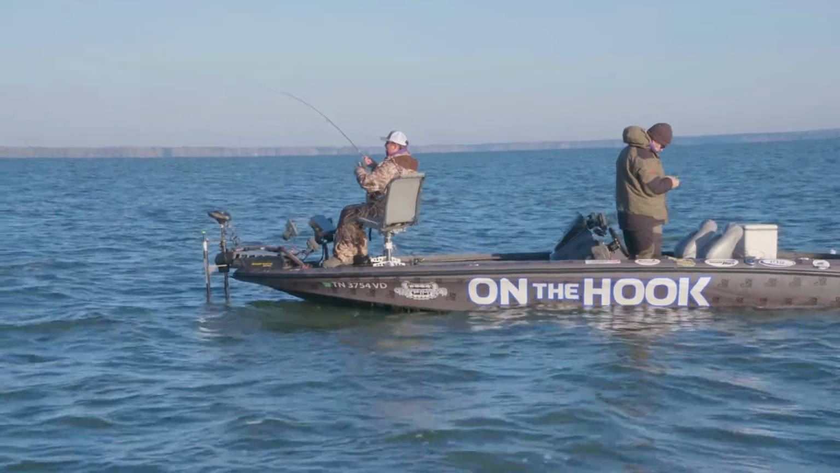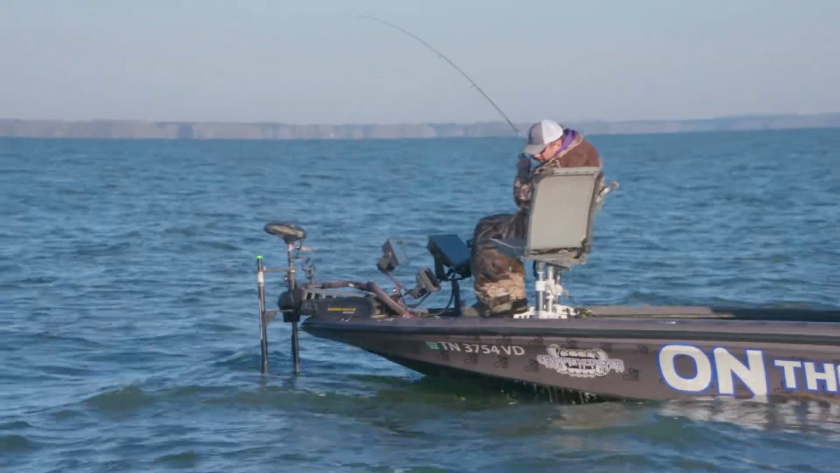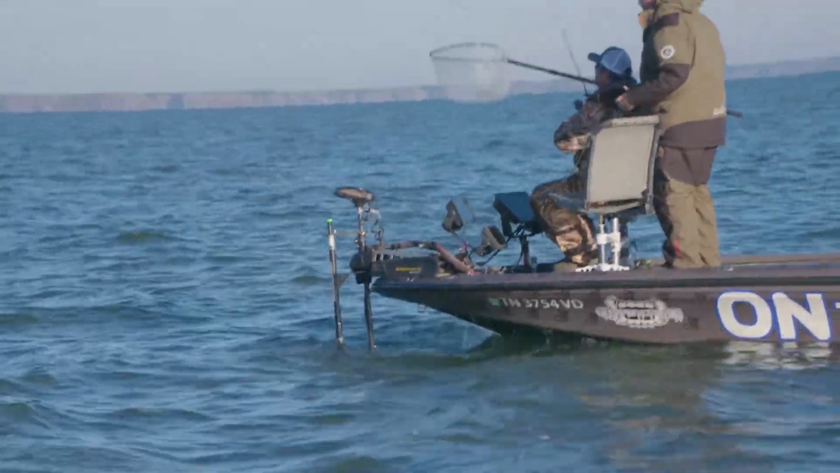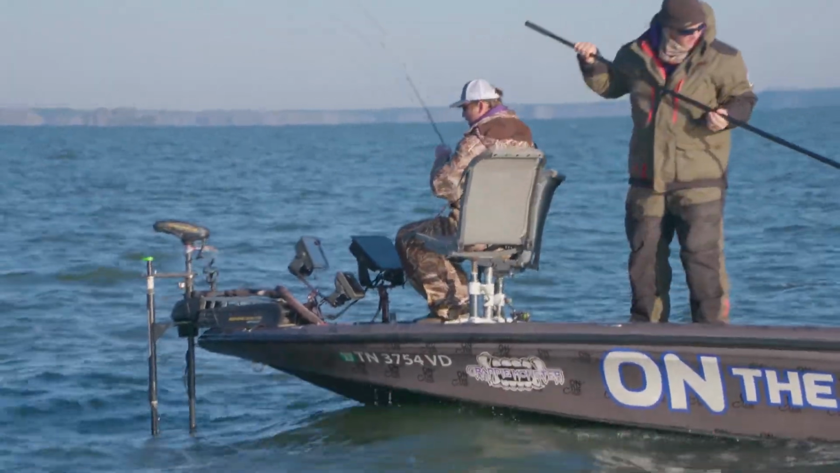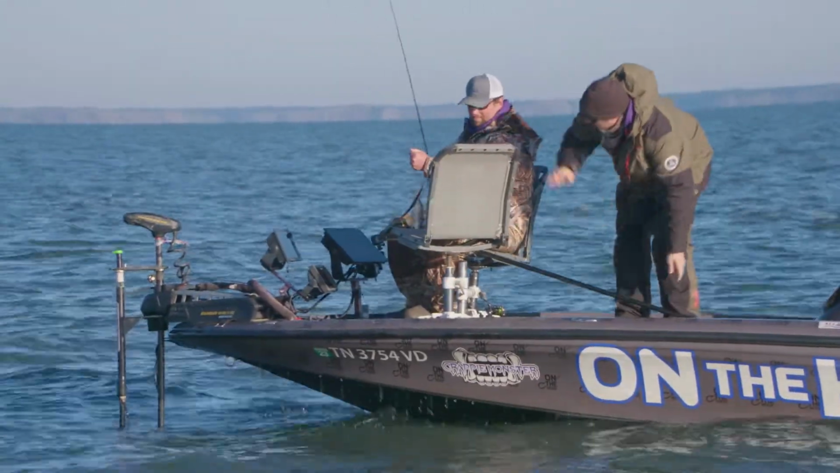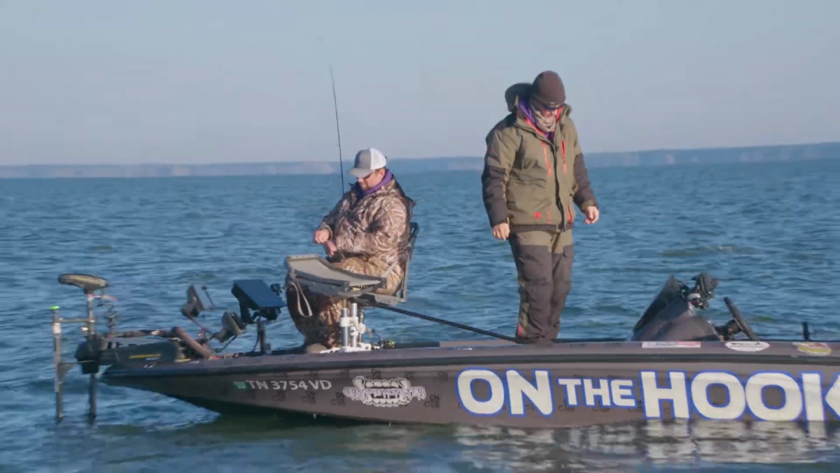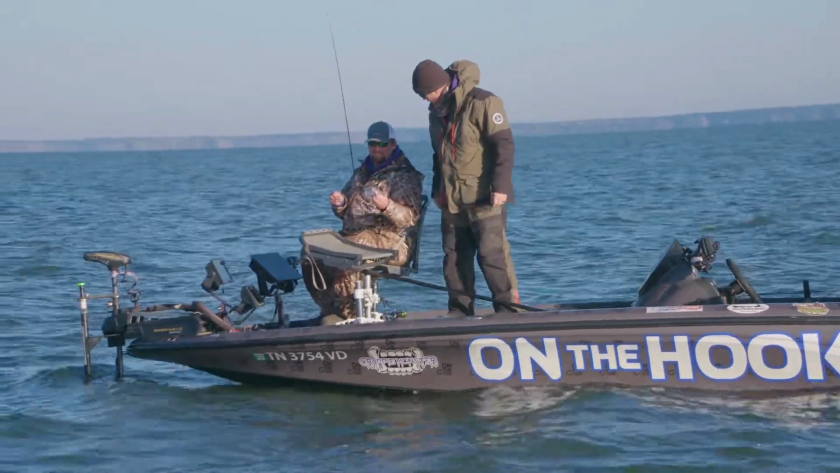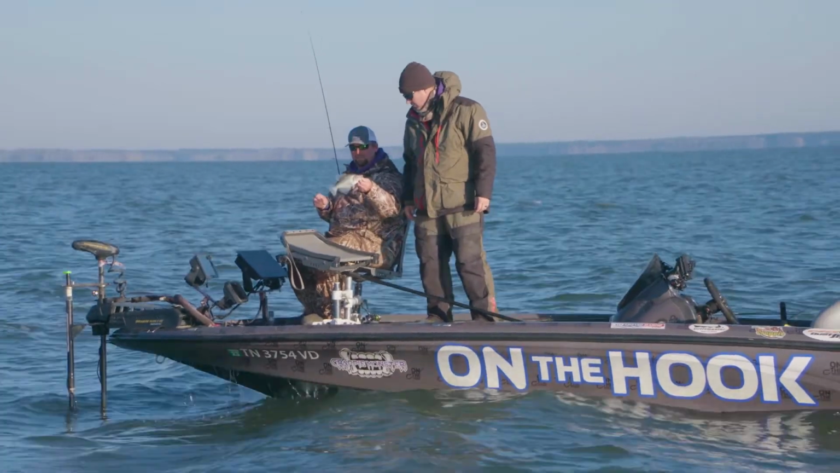There he is. You got one? Got one on. Net? Ain't very big. He ain't a big one. Little crappie. Hey, it's the start of the day right there. The thing ain't got much color to it because it's so deep. Cold water. Yep. Let's see if we can get something a little bit bigger.